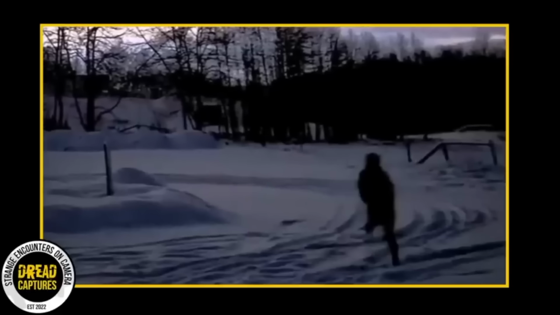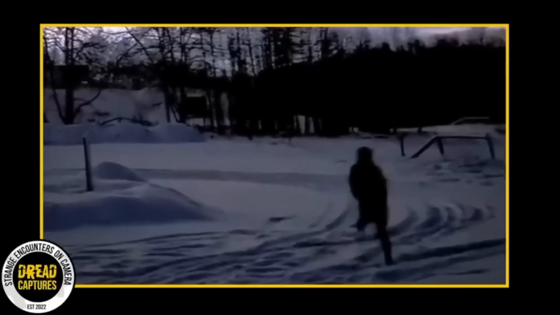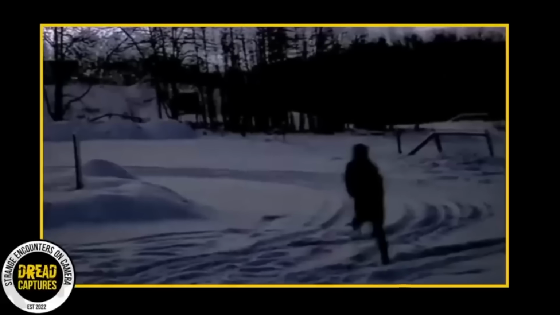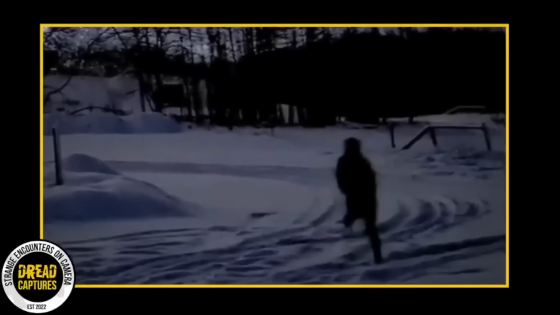A Reddit user known as Shivs33 reckons they might have snapped a shadow figure on camera. This fascinating shot was taken just outside of Calgary, Alberta, Canada. The Redditor was out working on a beautiful night and decided to take a picture of the peaceful scene. But what started as a simple snapshot of a calm evening turned into something way weirder.